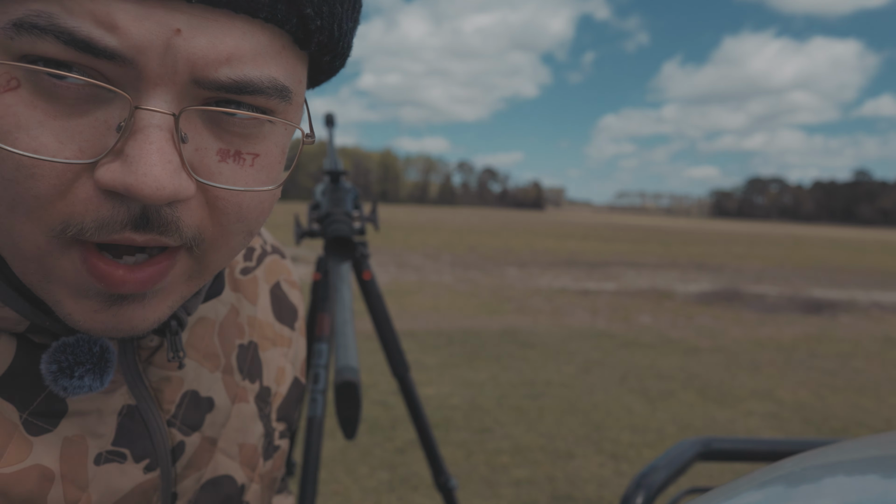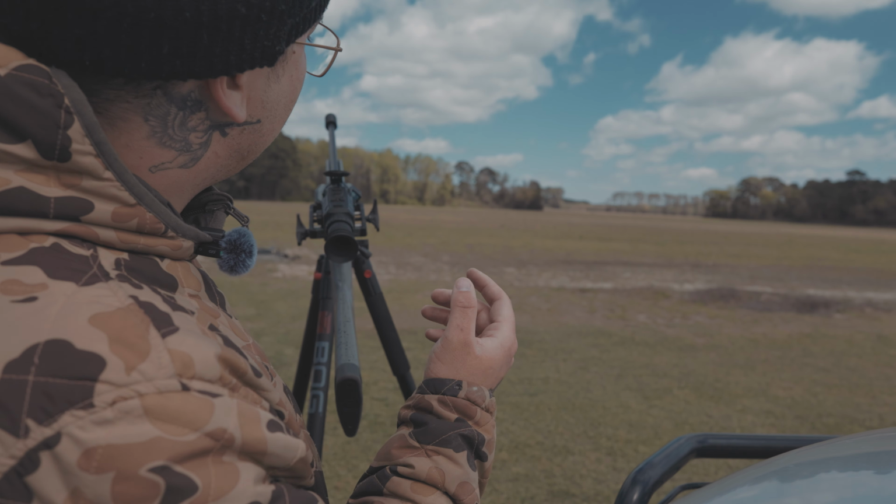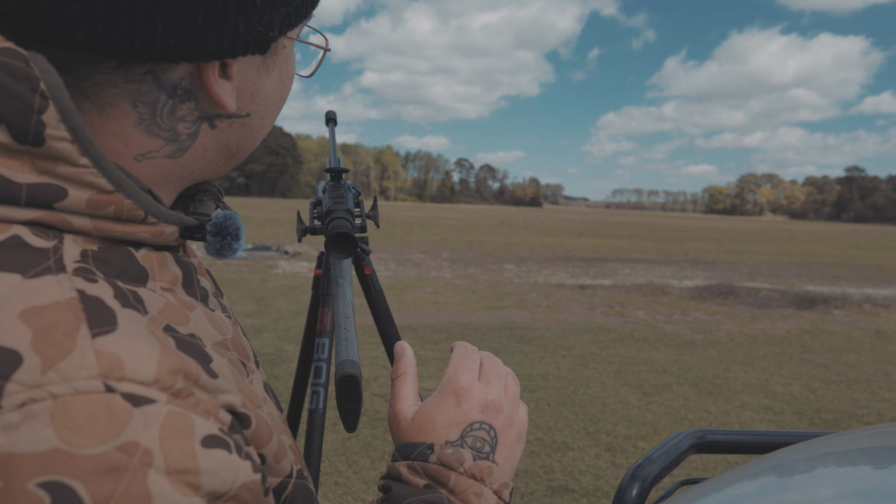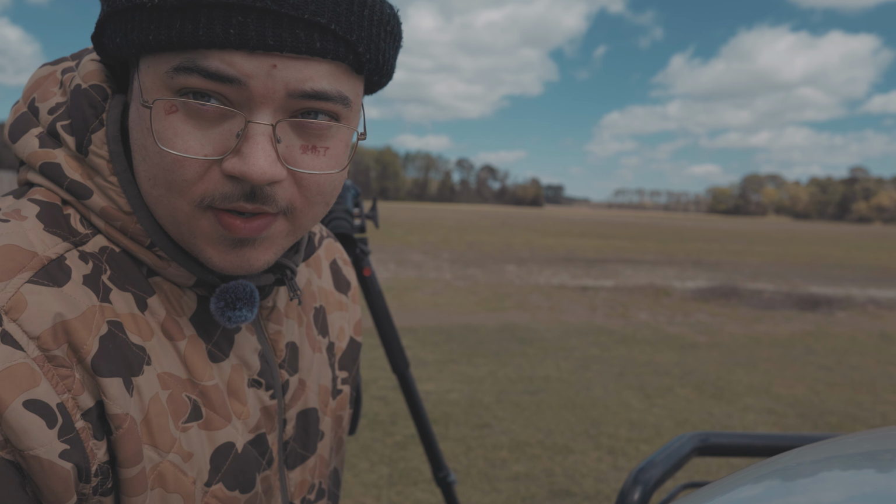200 yards away, 20 grains. Holdover should be about 9 inches. We're gonna put it up on the screen of me hitting this target 200 yards away. I might not be able to hit it. I'm not even gonna lie, but we're gonna try.